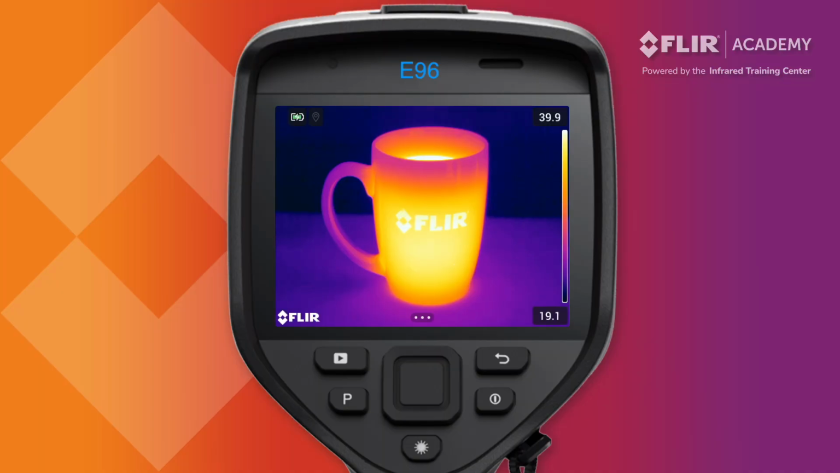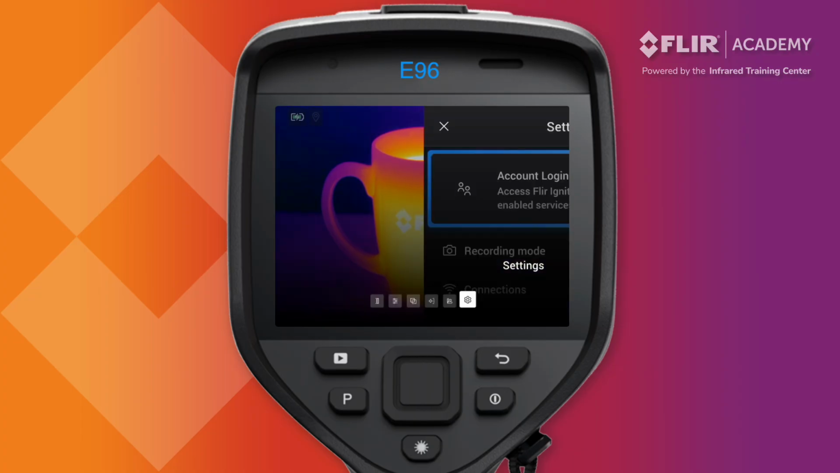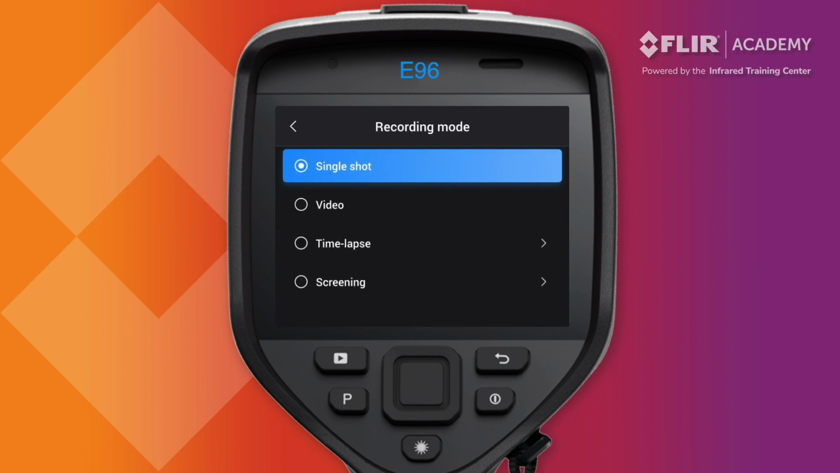The FLIR EXX saves both thermal images and video, plus an option to capture time-lapse sequences. A screening function is also available and is only used for skin temperature measurement in medical applications. Navigate to the Settings menu and select Recording Mode to configure what type of thermal data you would like to collect. Use single shot to capture an individual thermal image.